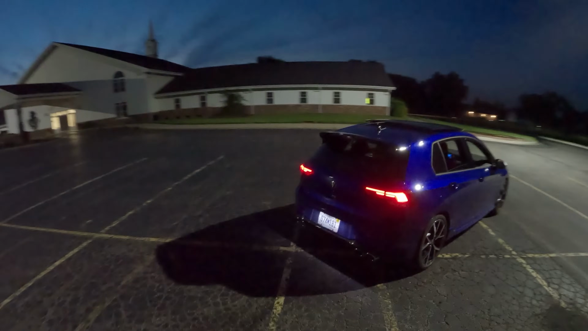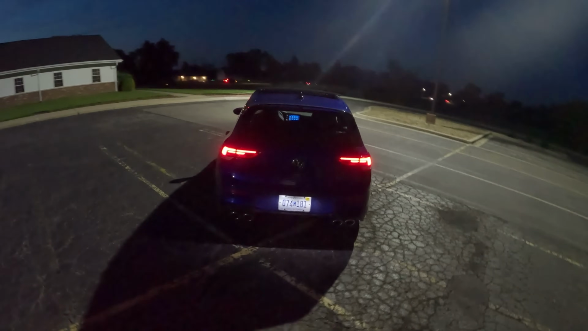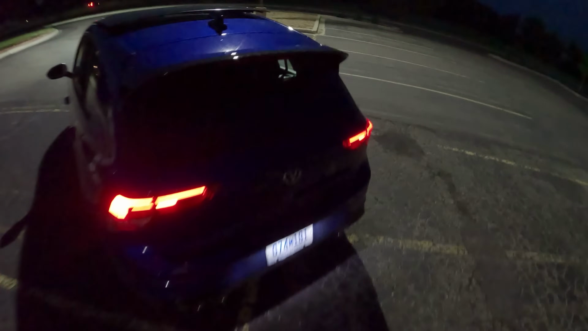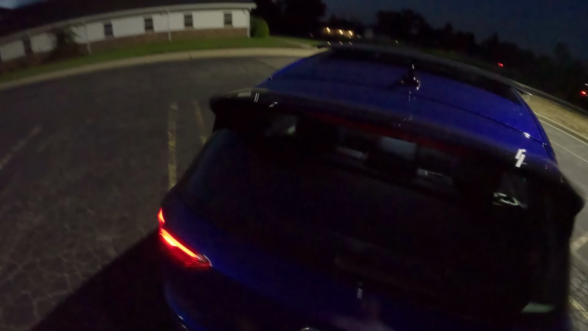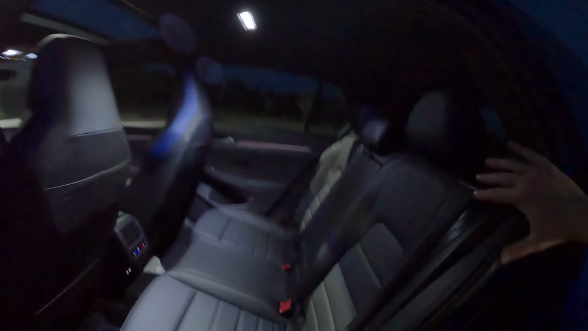I do like the design of these taillights as well, little upside down L's almost. We've got some lighting back here for your cargo, so if you're getting things in and out at night, you can do so. Door handles light up as you approach the car. Overall, pretty good lighting, and good visibility getting in and out of the Mark 8 Golf R.